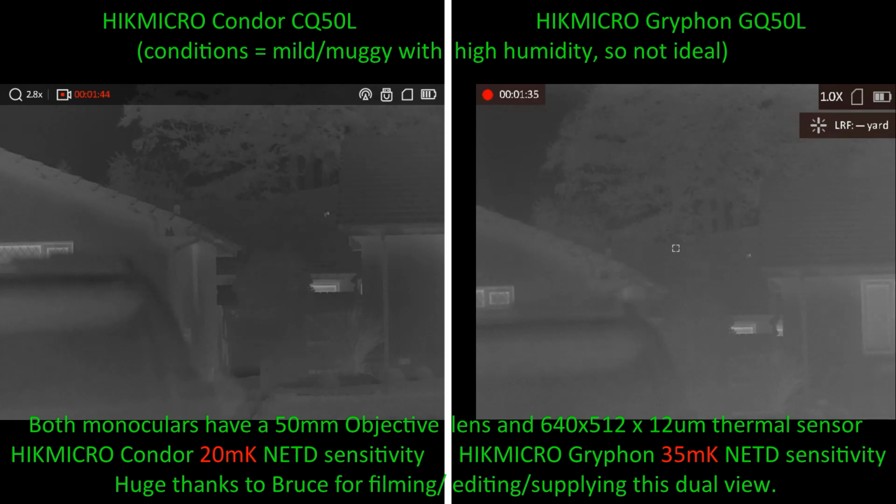In fact, it was so blurred it was difficult to get the objective lens in focus, to know when the objective lens was in focus. Whereas with the Condor, yeah, there's a lot more temperature detail than there is with the Gryphon.